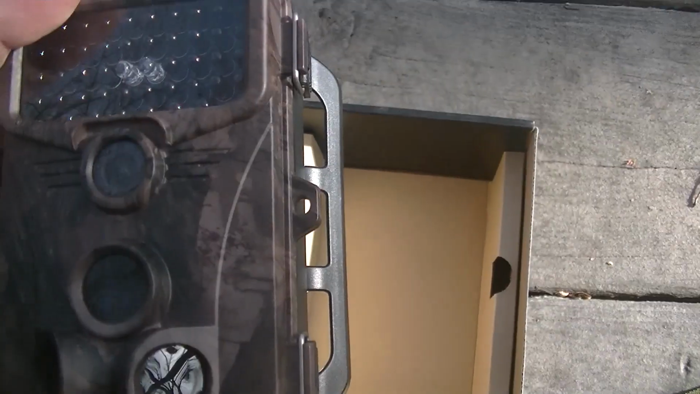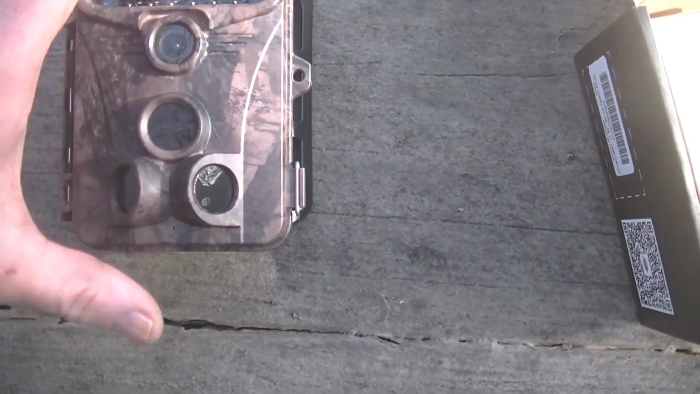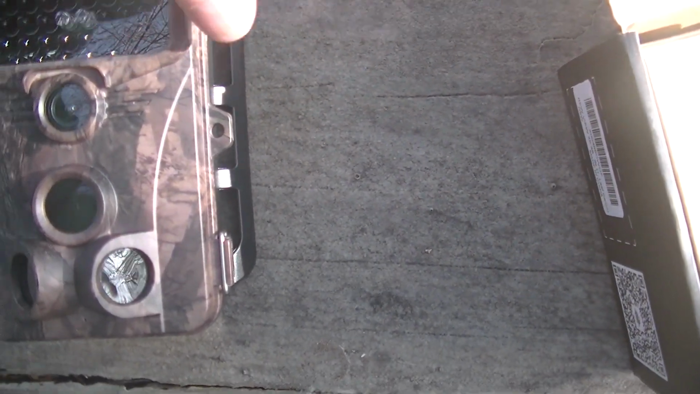Like I said, it does come in a little protective case, and it does come with some little plastic covers on all this stuff, so I peeled them off already. I've already showed you the inside of the camera. This one's the exact same. I ordered two of them.